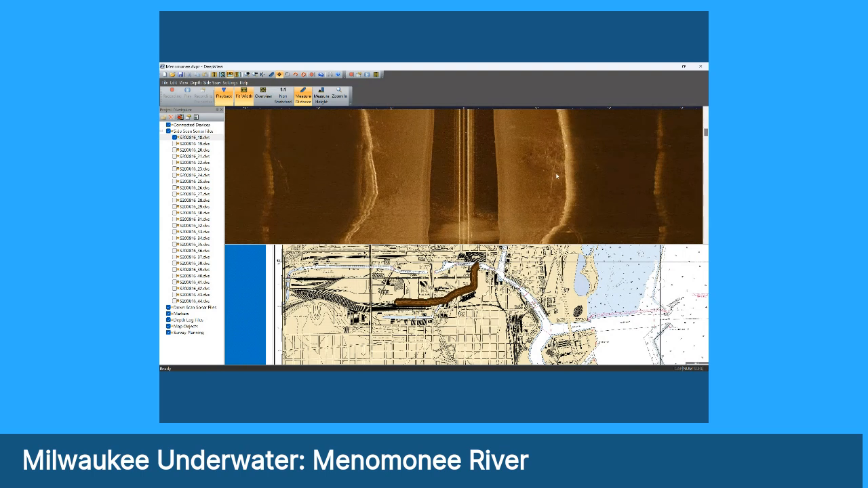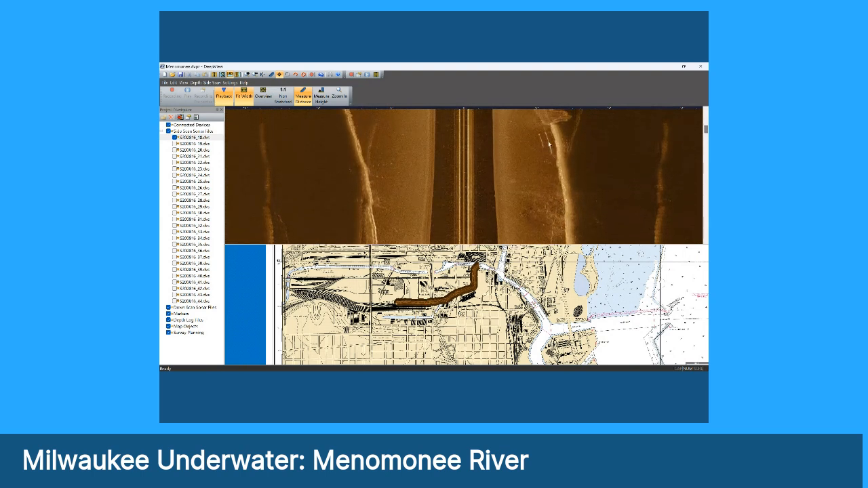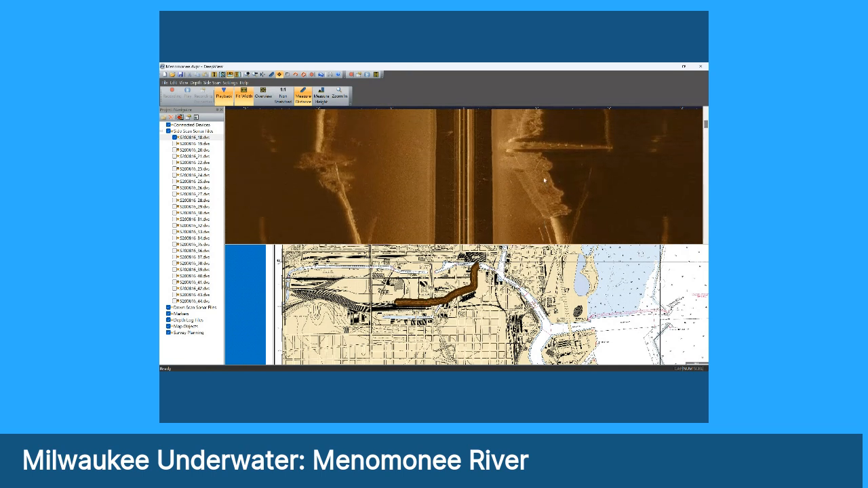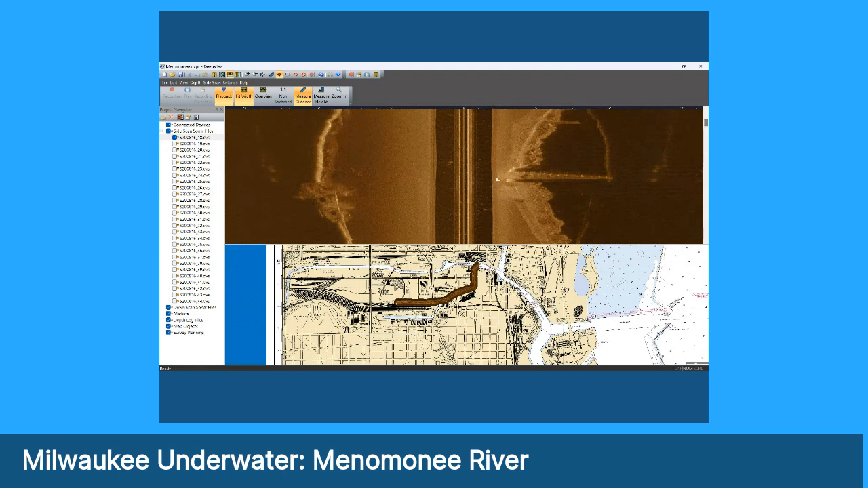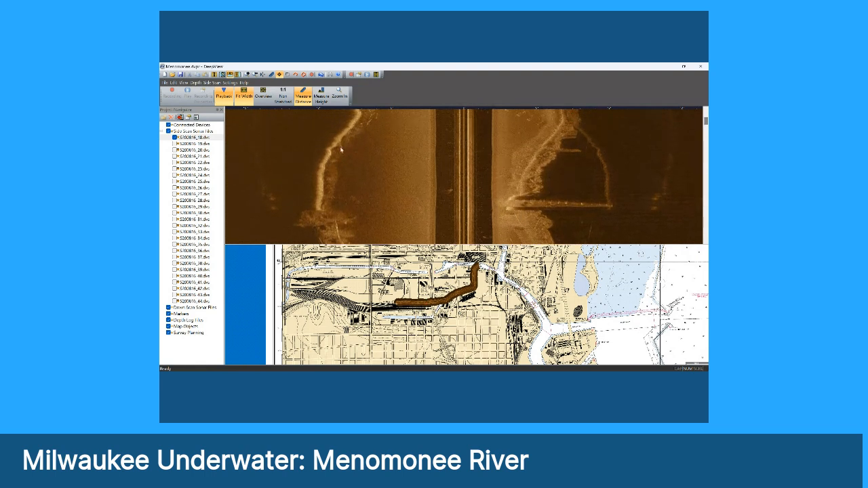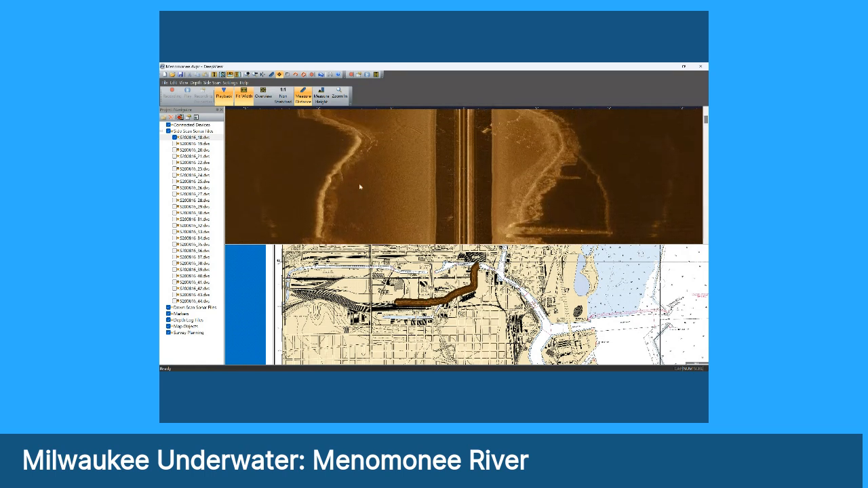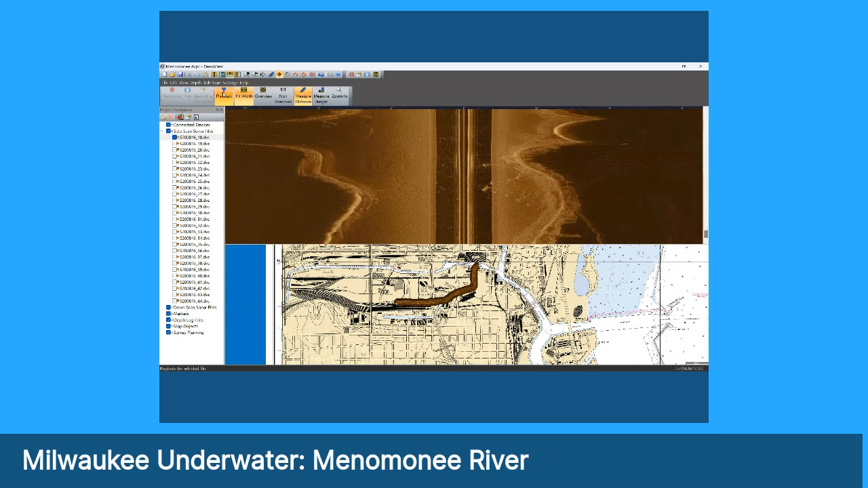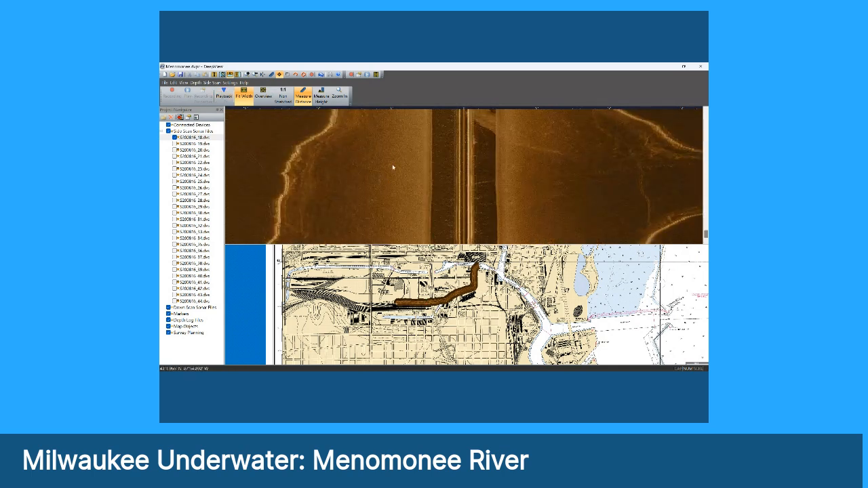And you can see again a lot of other debris along the right side of the river here, revetment from a dock. But otherwise, you know, not a terrible amount of material. Something here on the left, maybe a big log. And here we are kind of back where we started. So kind of an interesting one.